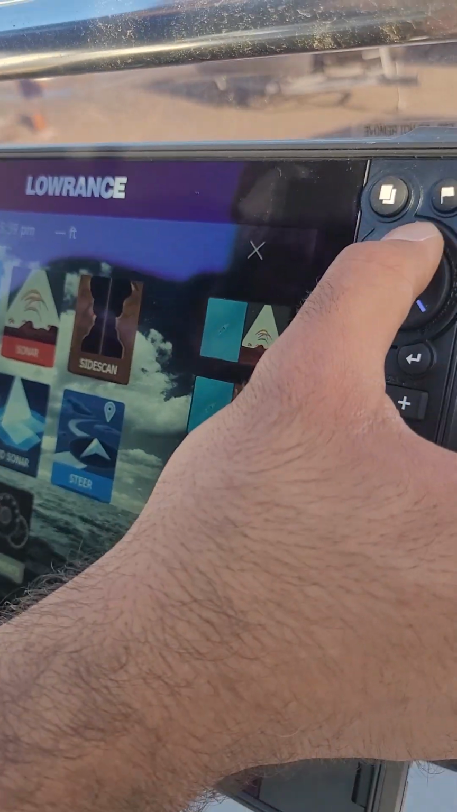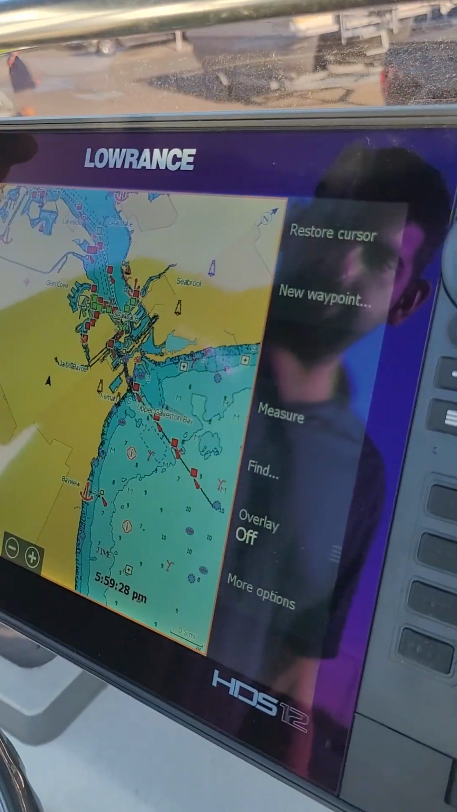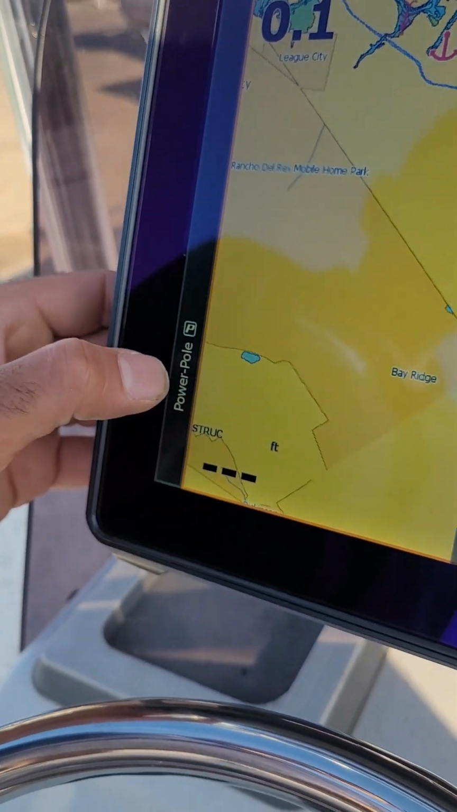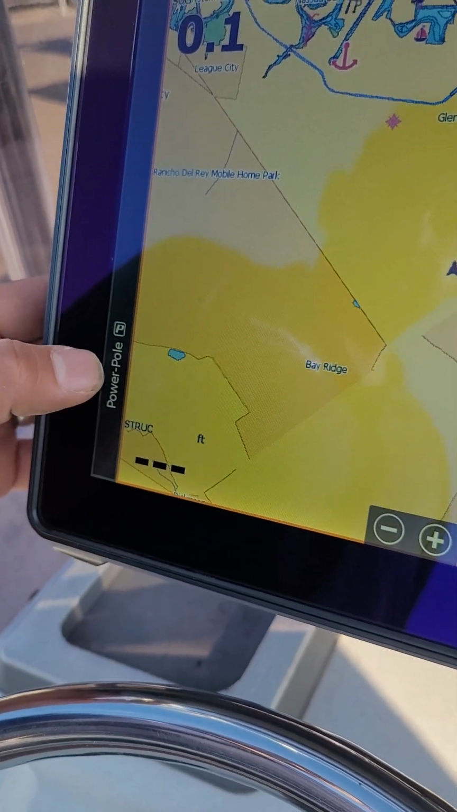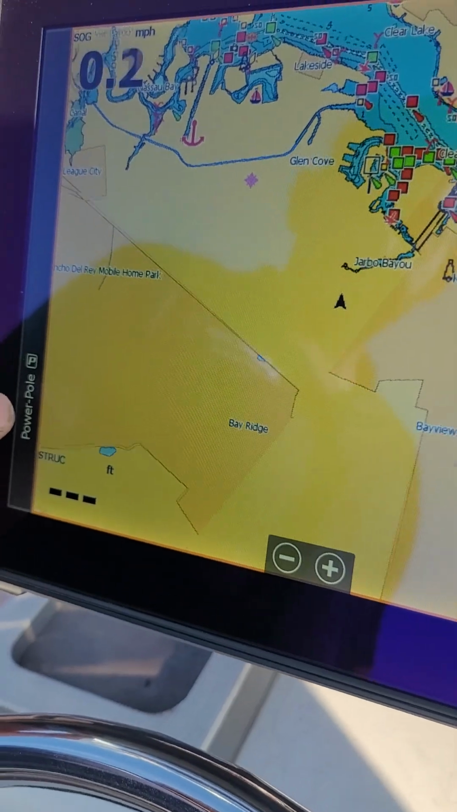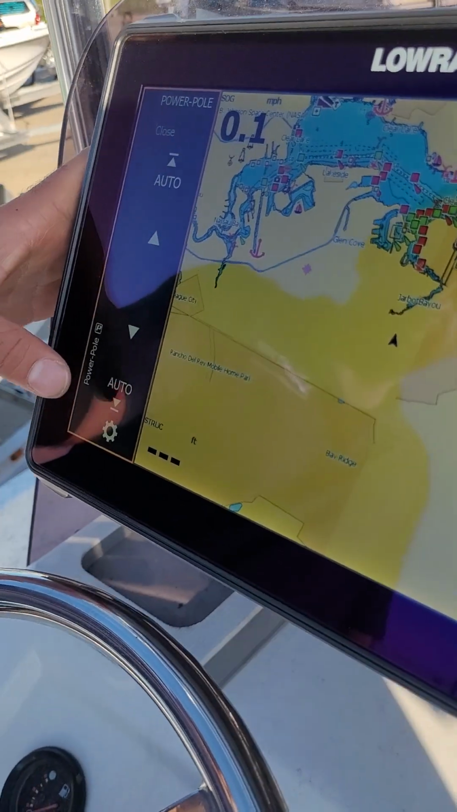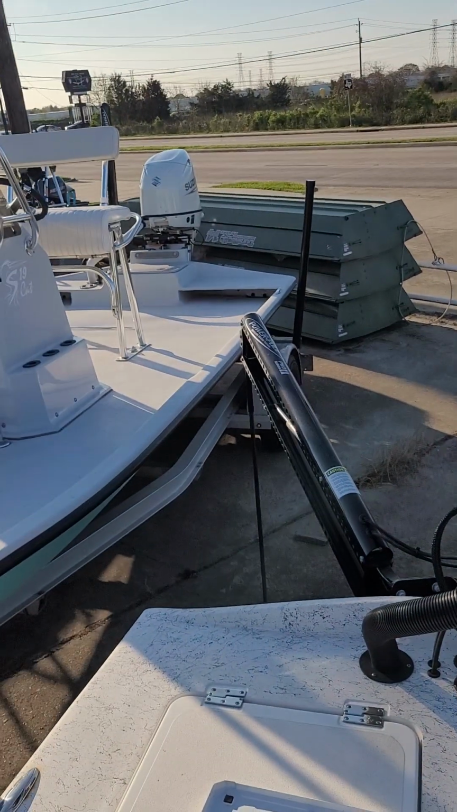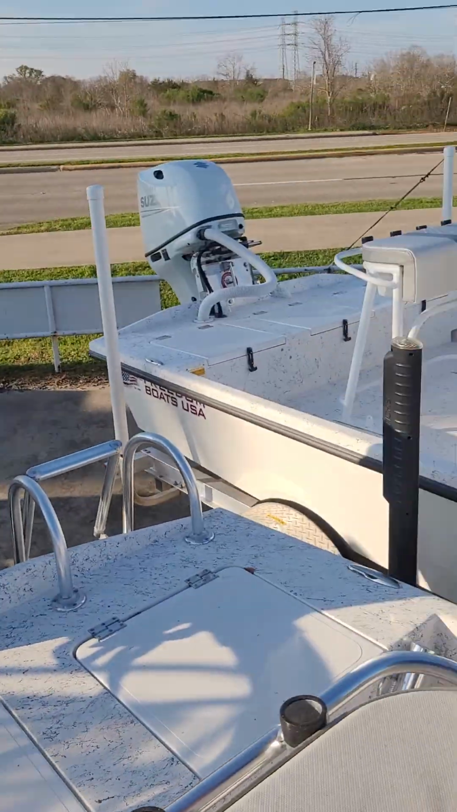I'll show you one interesting thing here. We'll go to the chart. And let's see. The Power-Pole. Yeah, it's got Power-Pole features. It does have a touchscreen. We just fired this GPS up. Here's the Power-Pole feature. So if I press down here on this button in the back, it'll actuate your Power-Pole. That's pretty cool. A lot of people don't even use it.